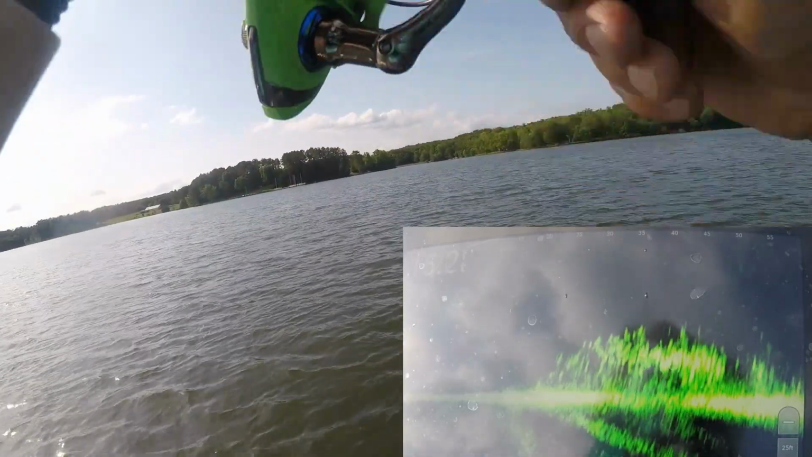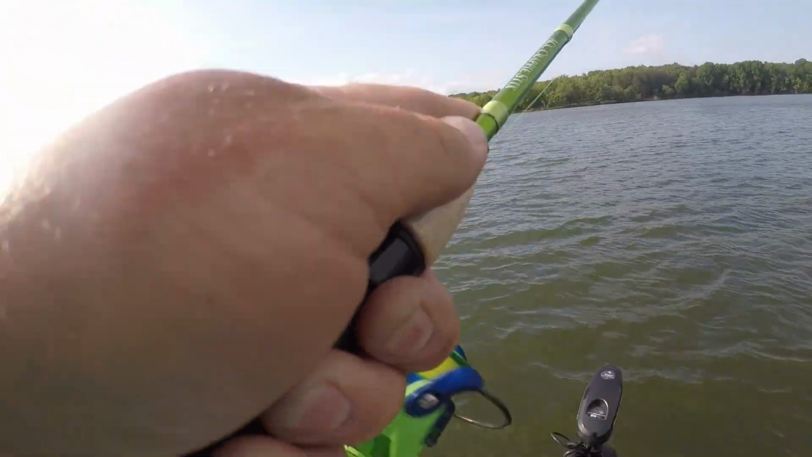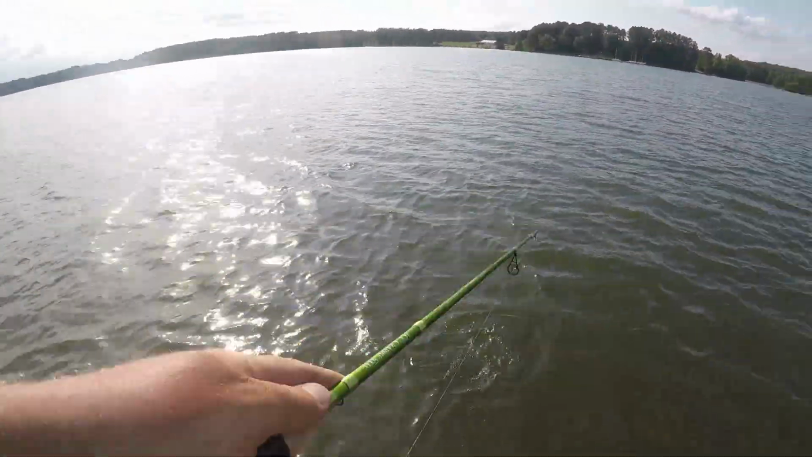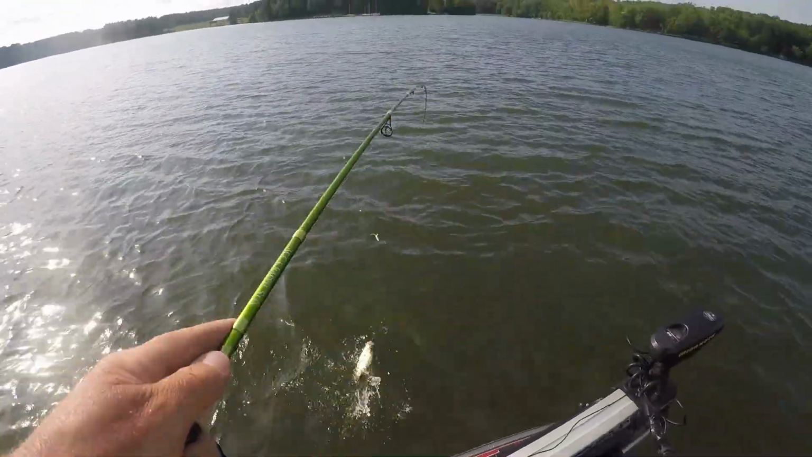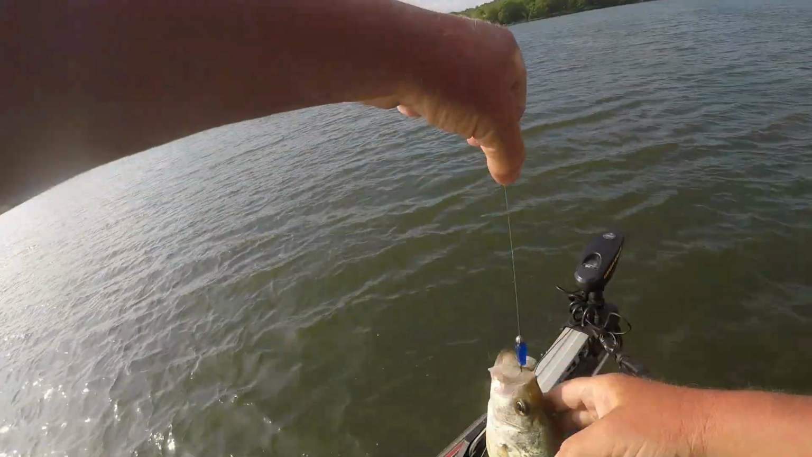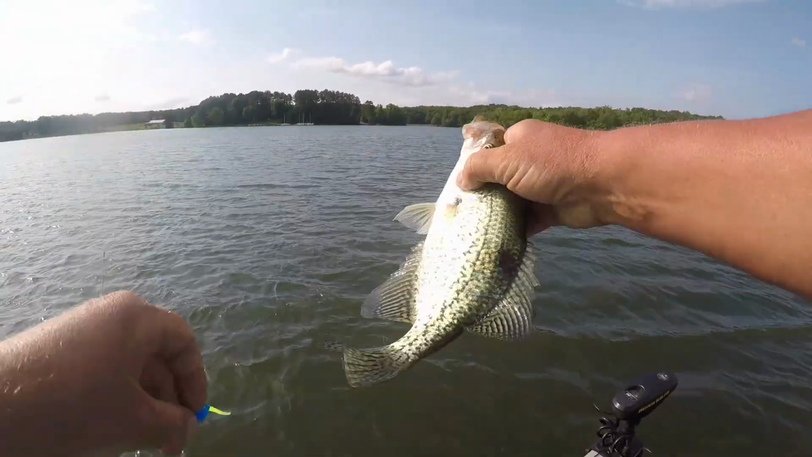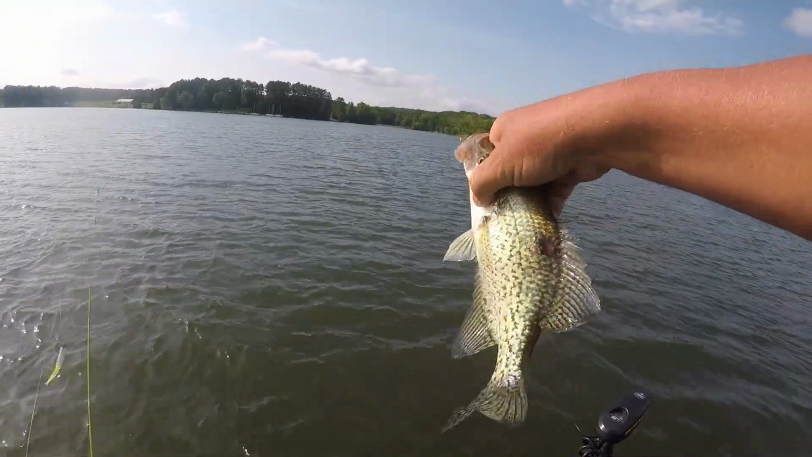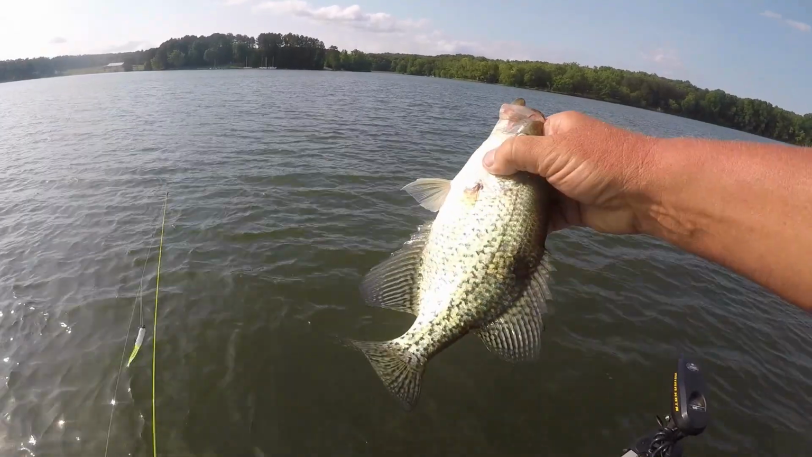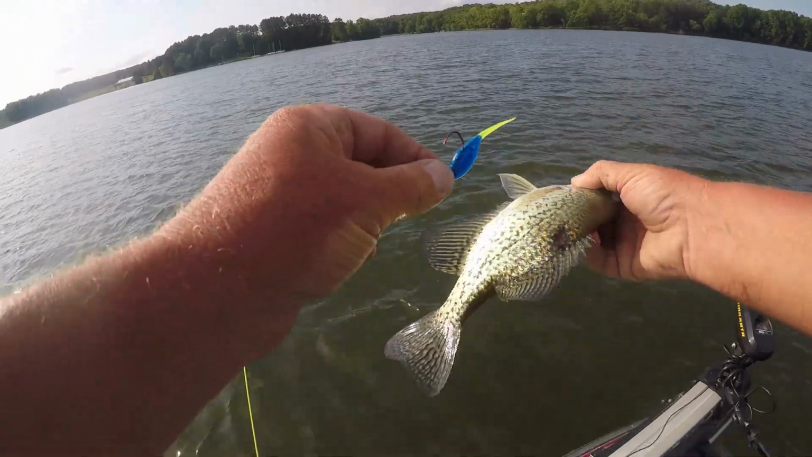There he is. I saw him come up. That one came up on the end of the cast. It's just a keeper. Yes, sir. These black crappie have got more meat on them than the white crappie we were catching a few weeks ago. That one's definitely a keeper. Hit the Lake Fork Dominator again. Let's throw her back.